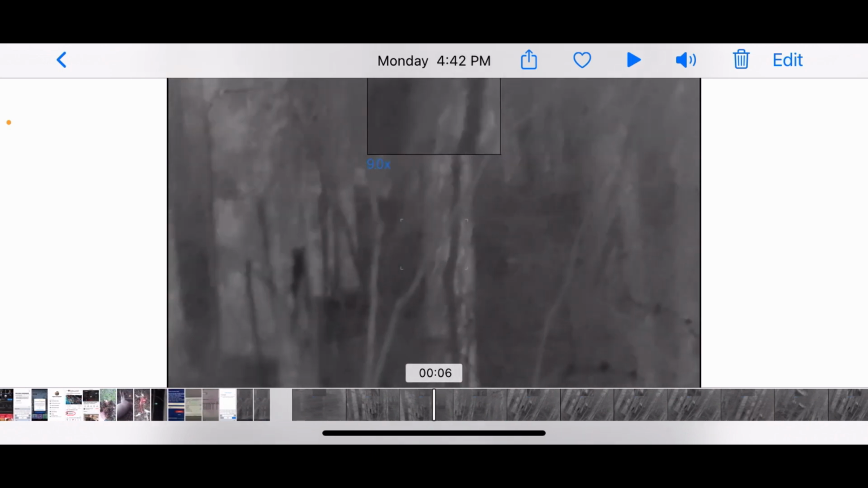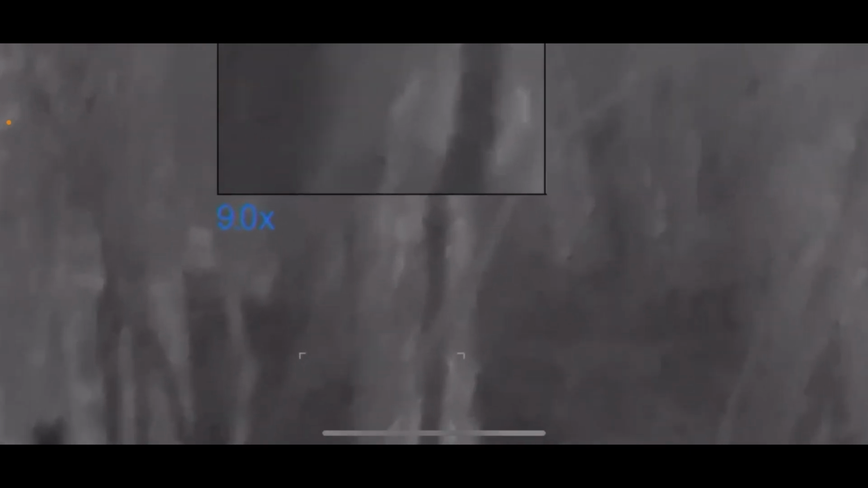Now, I've got stills of this, but that is the head that appears. The gray area, the black area, that's the big boulder. And there's the head that pops up.